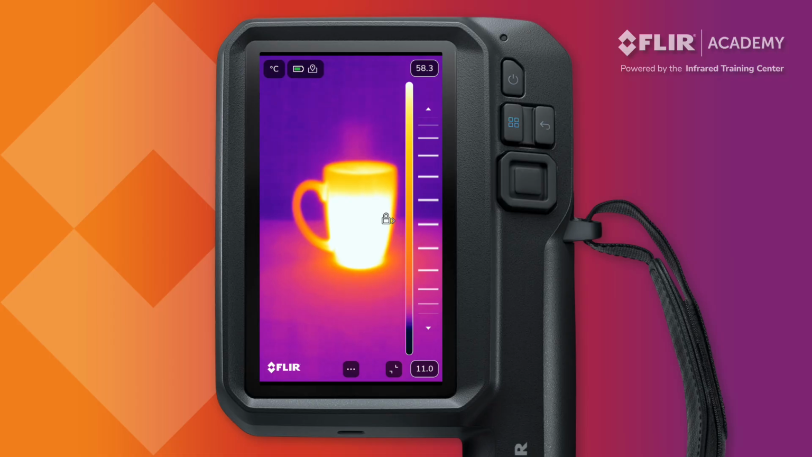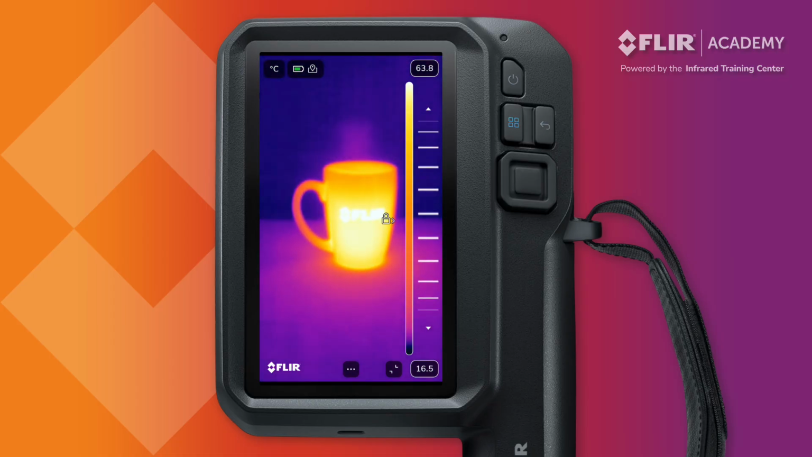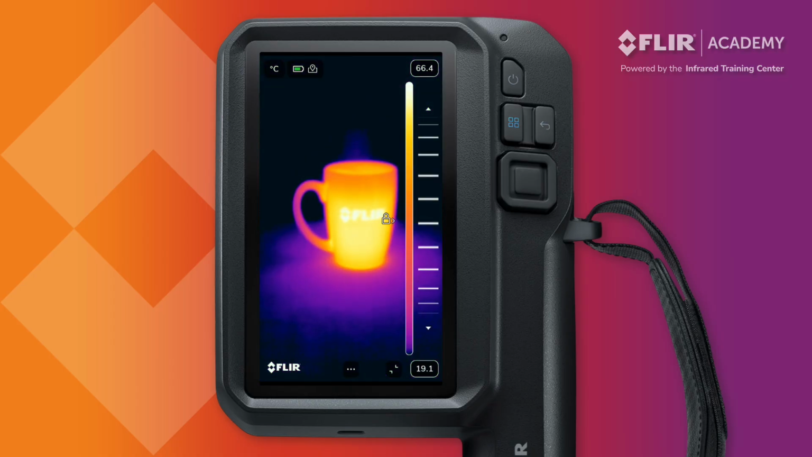This is called adjusting level and keeps the difference between the two numbers fixed. It is similar to adjusting the brightness of the thermal image. Tapping one of the temperature values locks the other number and allows you to change the size of the temperature scale. This is called adjusting span.